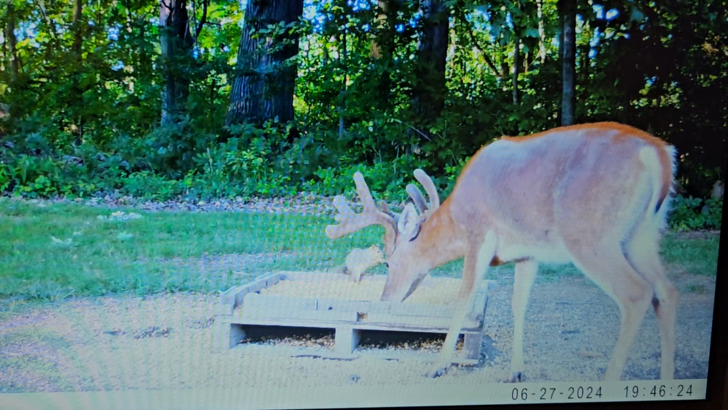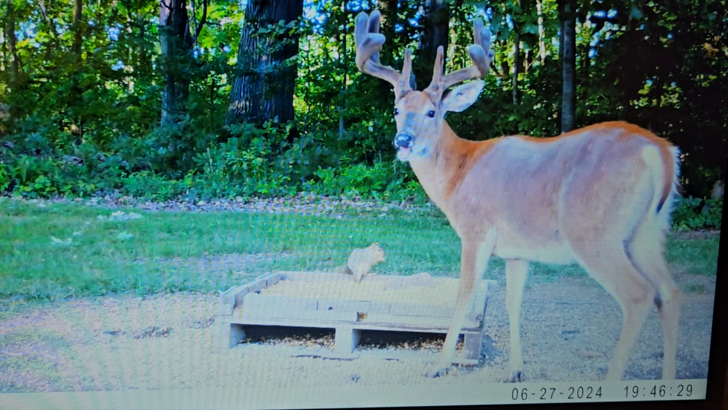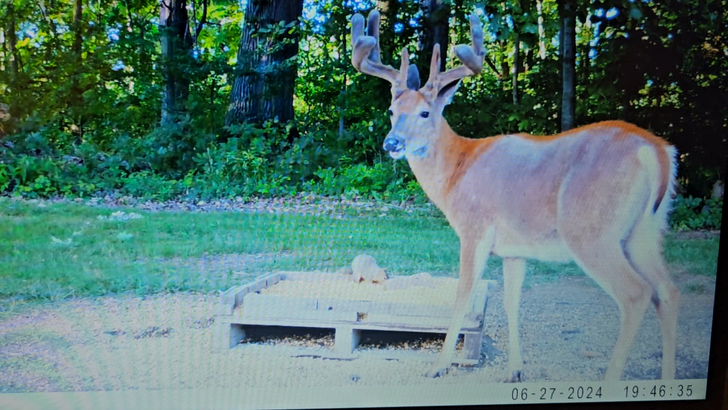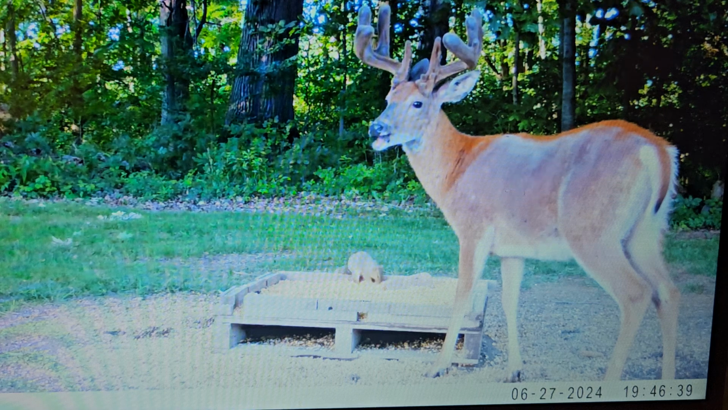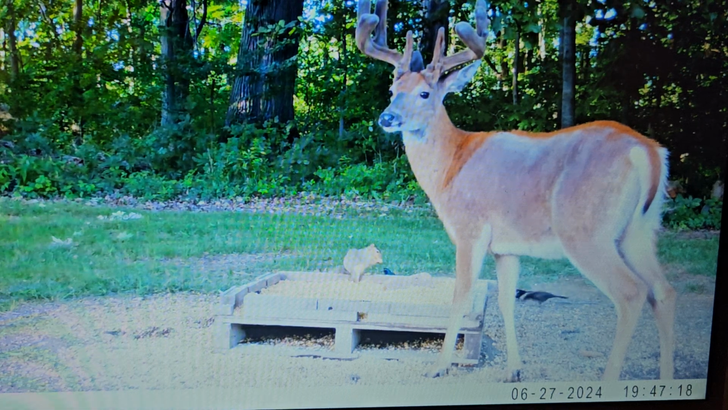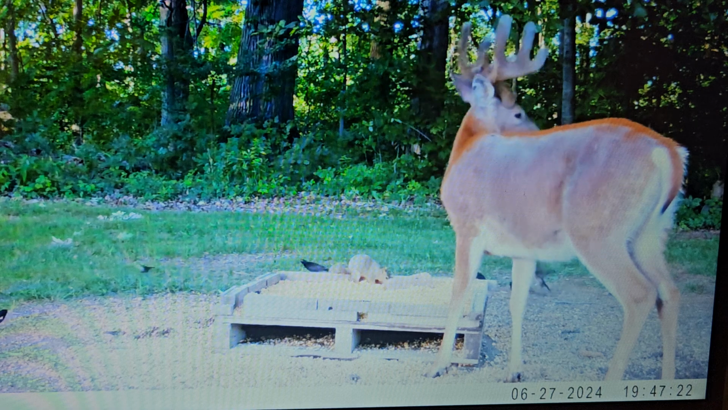That'd be a good shot right there from the blind, quartering away. Anxious to see what he'll look like in 4 more weeks by the end of July.